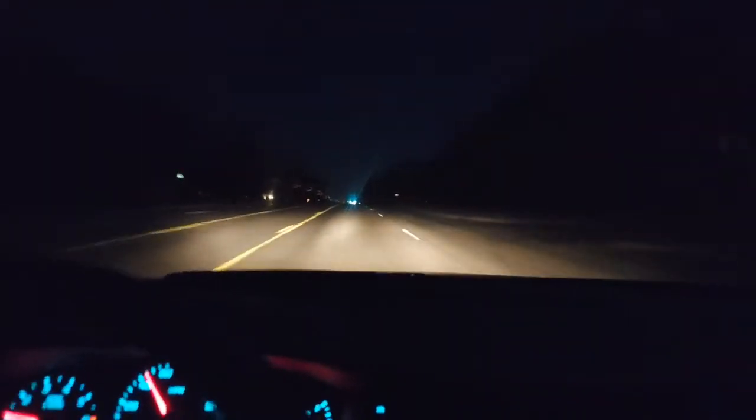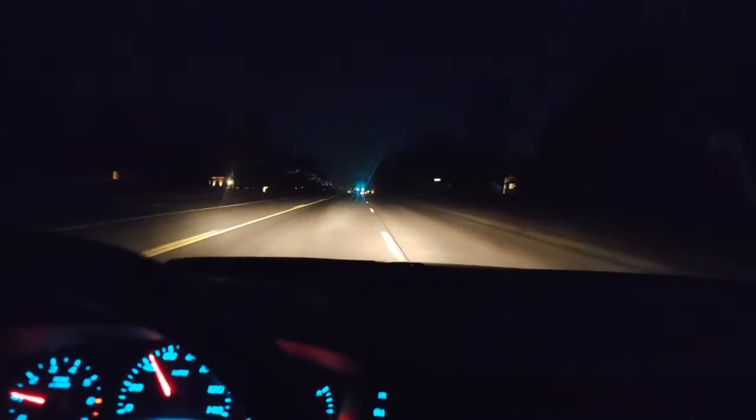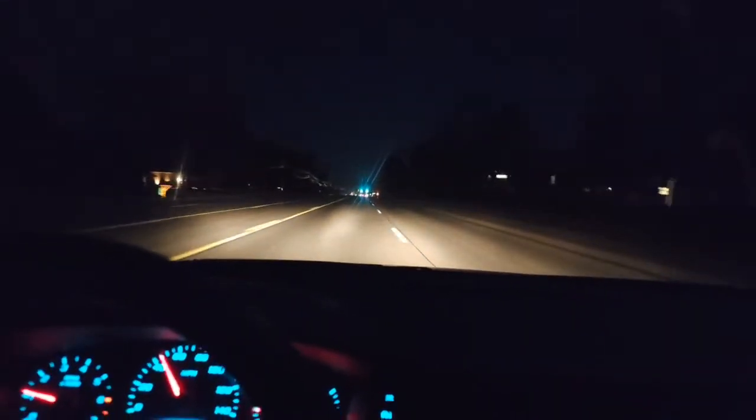So this is a pretty good view. You're looking straight down the road. If you look to the right, I'm going to show you this. You'll go to the right. See how the car's going to the right? Don't do that. Look ahead. Keep your car centered.